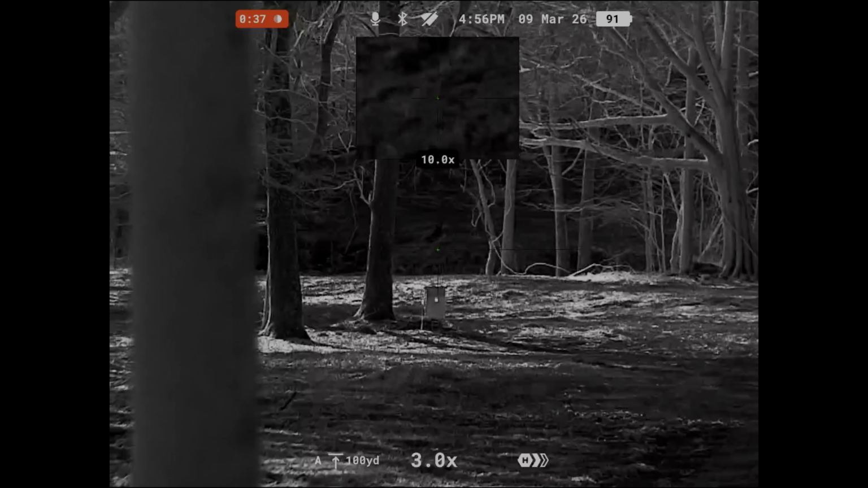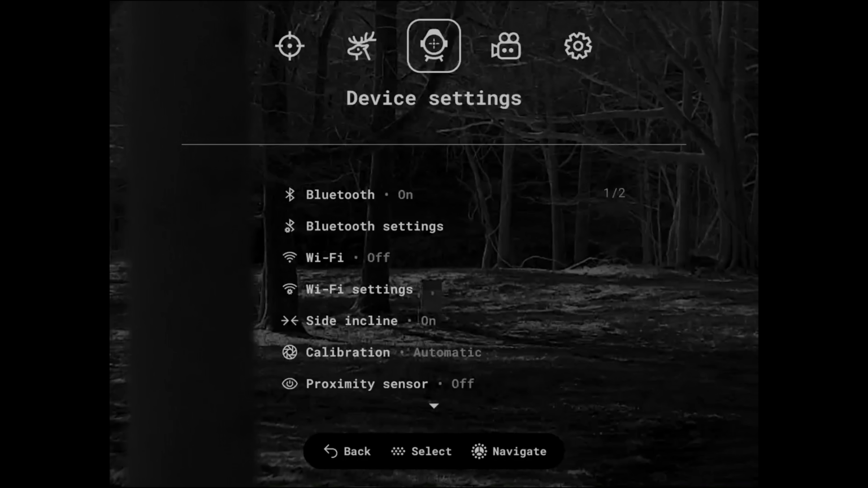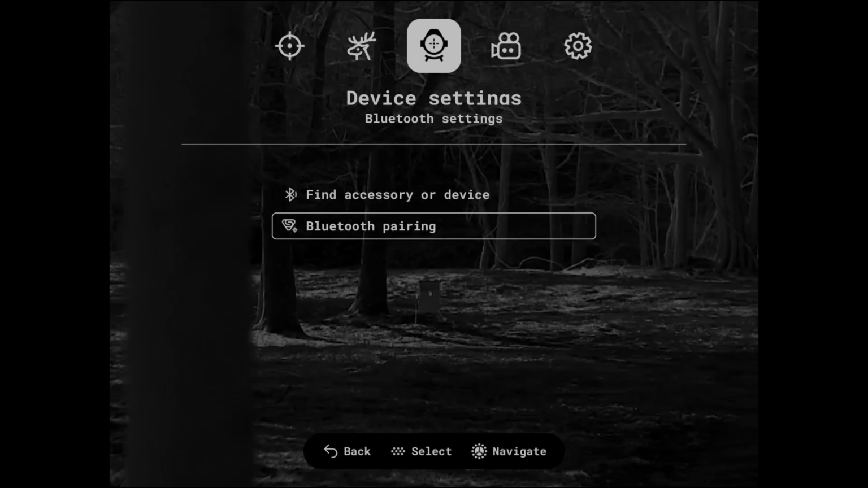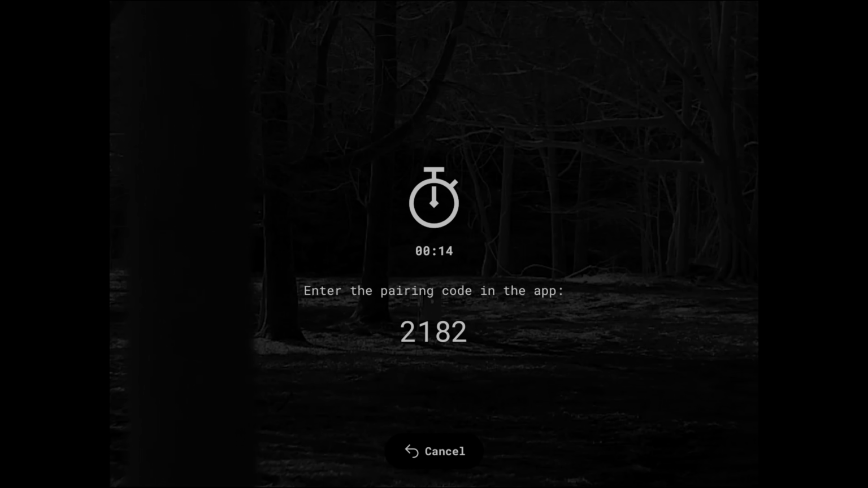All right, we're gonna long press our menu. We're already on device settings. We're gonna click. We've got the Bluetooth on. We're gonna go to Bluetooth settings, Bluetooth pairing. I'm gonna get on my Stream Vision Ballistics app here. See if I can. Yep, there it is. Popped right up. 2182, connect.